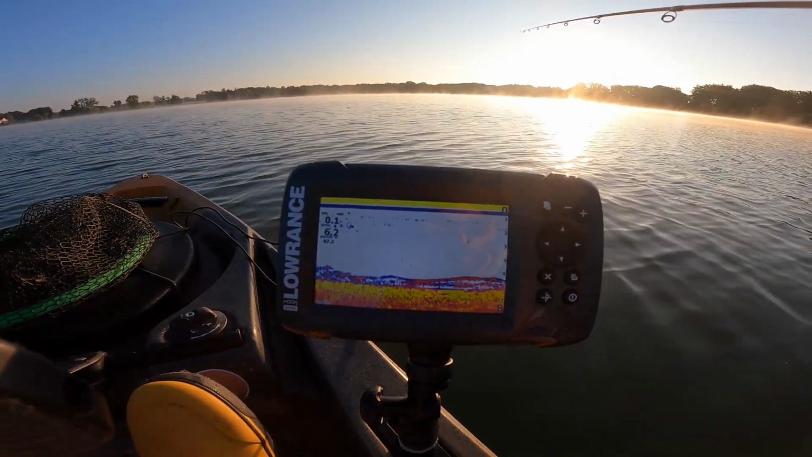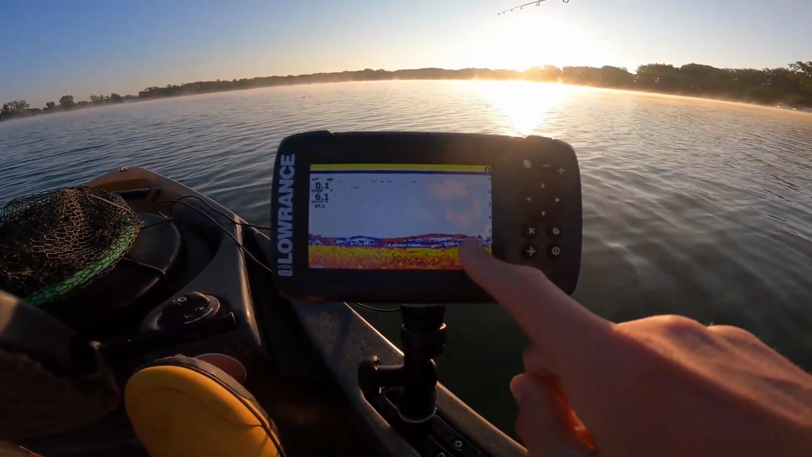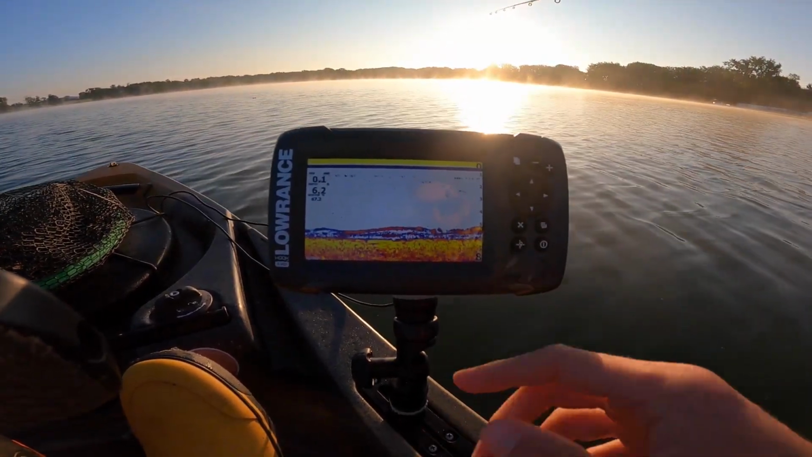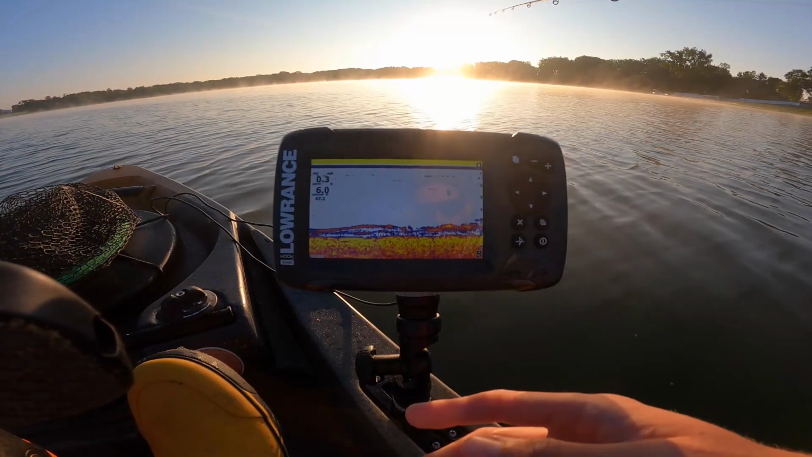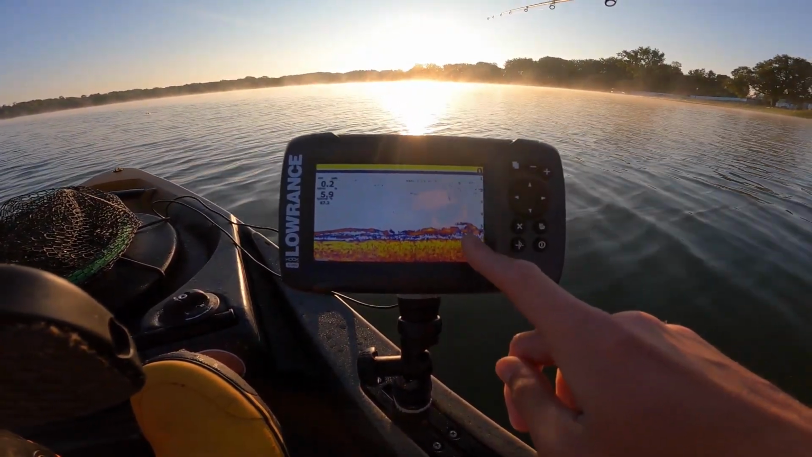So for those of you wanting to know what it looks like on the graph, essentially I'm sitting in 6 foot of water right now, and you can see these little orange marks towards the bottom. These are probably crappie right below my kayak. And so all you have to do is really get your jig down there and drift it around real close to the bottom. And you kind of just watch your line, and then when it jumps, you set the hook. In this case, I could probably drop straight down and catch some of these fish.